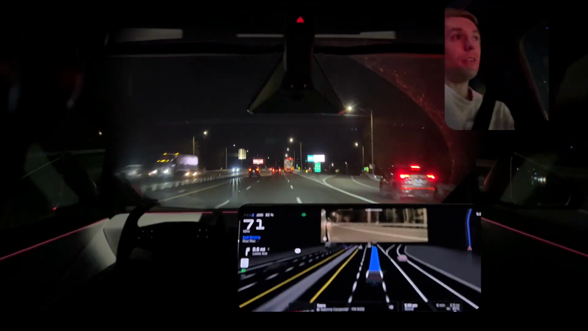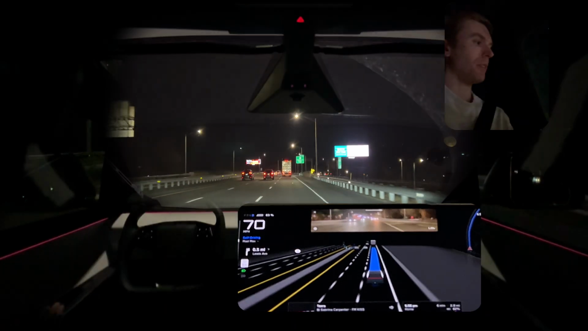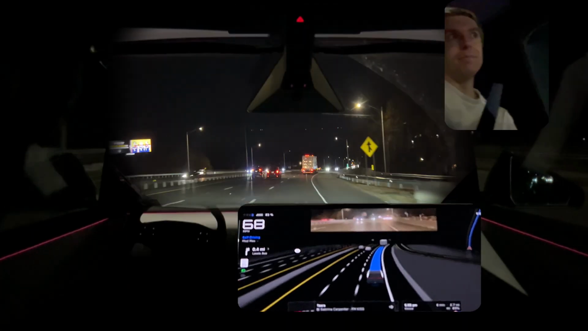I say unsafe. No, it's not unsafe because we never left the lane. We had our turn signal on, and it's like, should I go? Should I not go? It never went. It maintained the lane. Not unsafe.